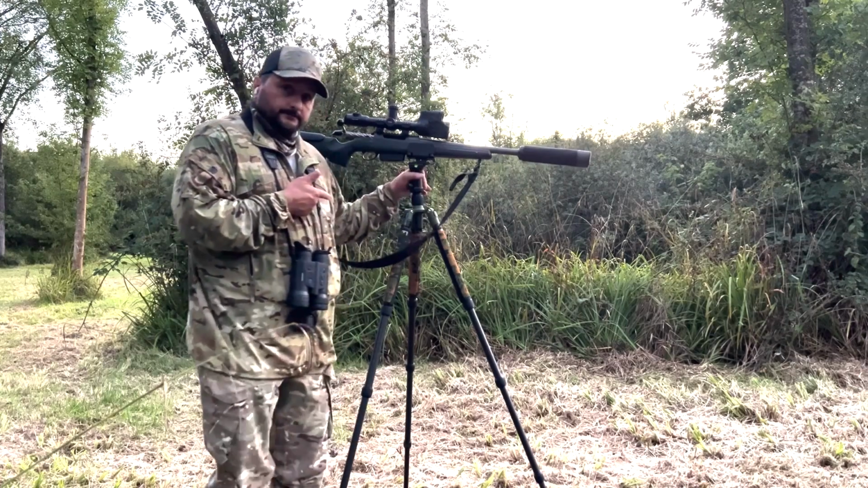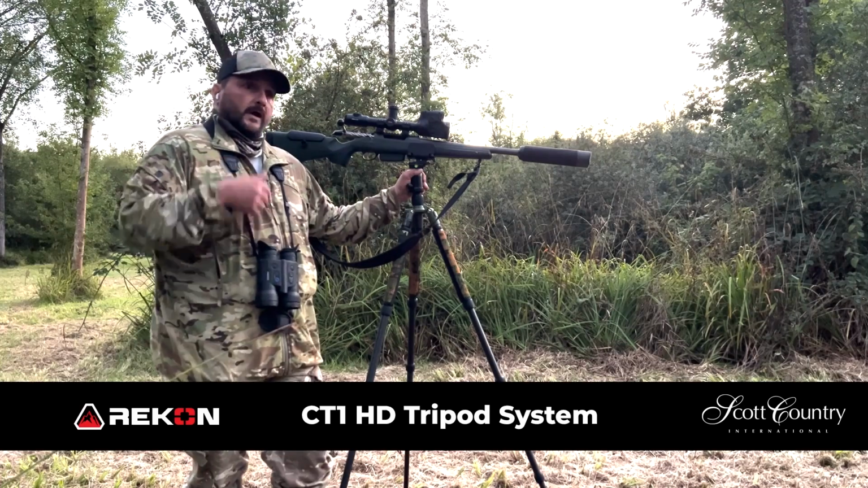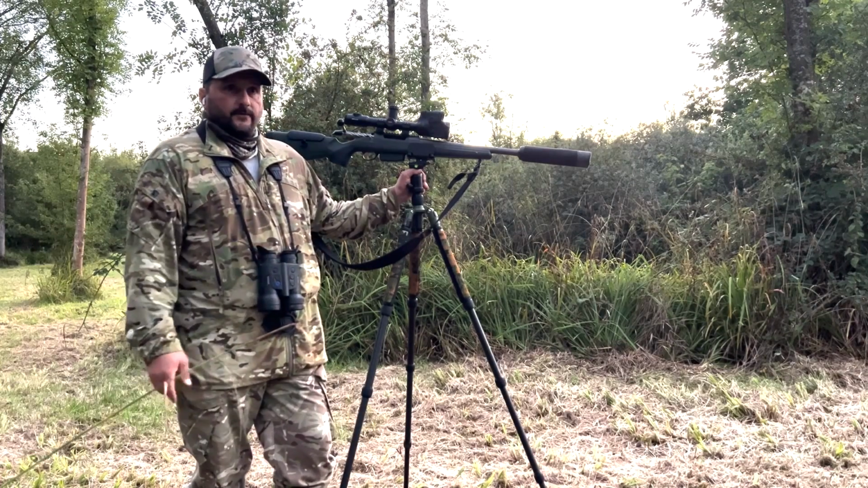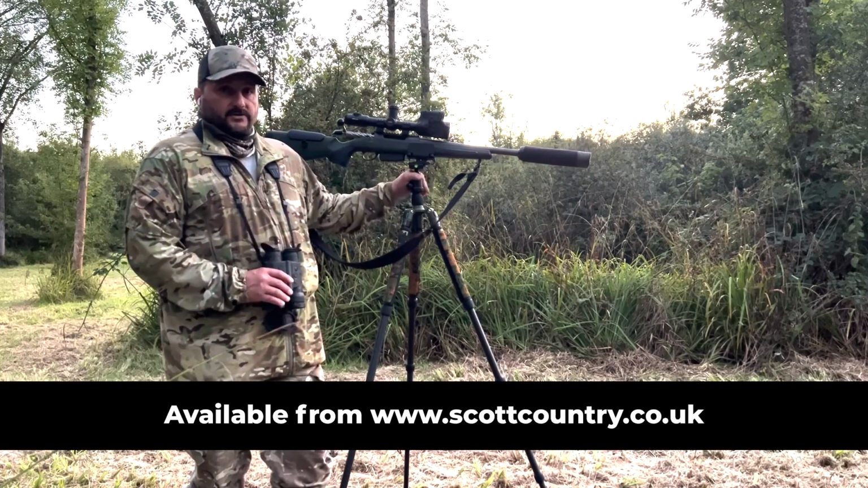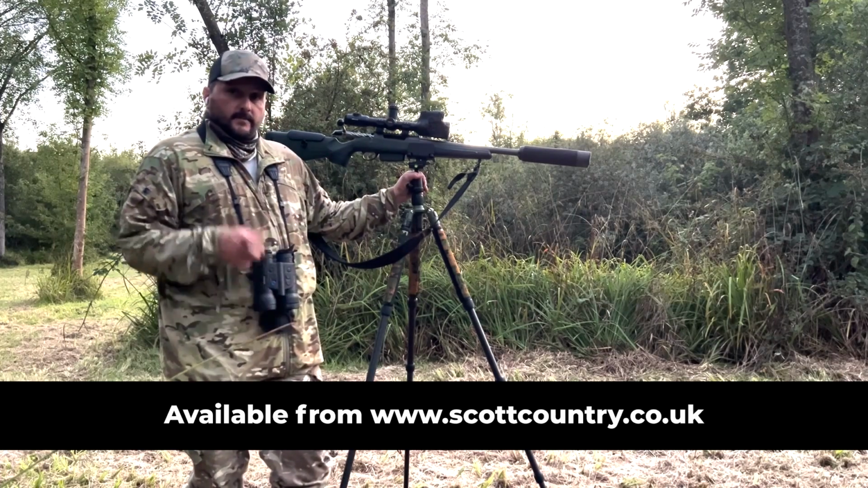Utilising the Recon at CT1 is phenomenal, and especially for the activity I'm about to go into now, providing some cover watch for game birds. It's perfect because I can literally have the rifle set up, using the Mergers to spot, and then get in. So stay tuned for that.